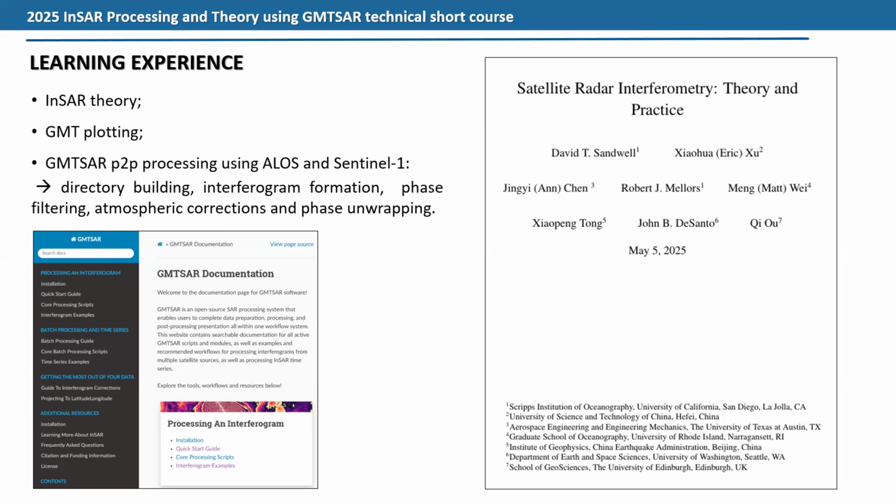What I've been testing myself on was the P2P processing, and I used the ALOS example that Wei tested on the Haiti earthquake. I actually reproduced it, and it came out the same. But what I wanted to use was Sentinel-1 to test my PhD research. So what I did was directory building, interferogram formation, and then all the phases of phase filtering, atmospheric correction, and phase unwrapping.